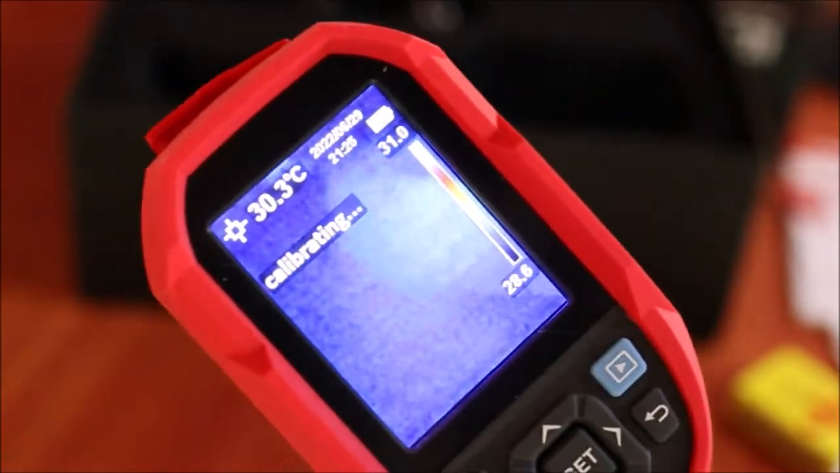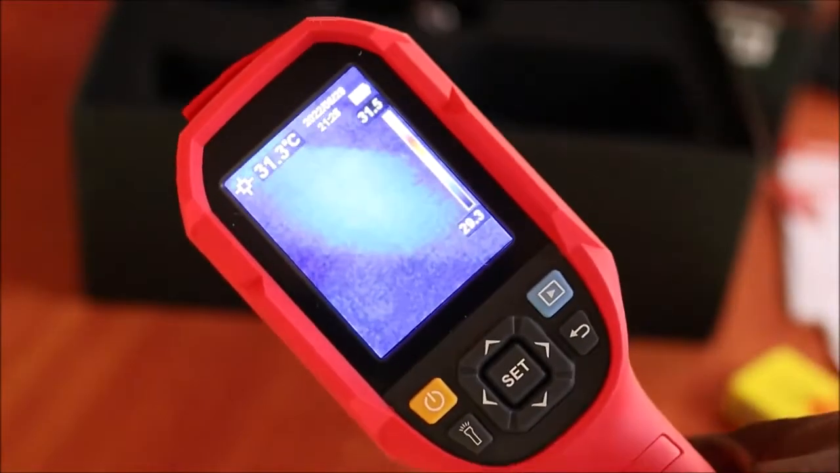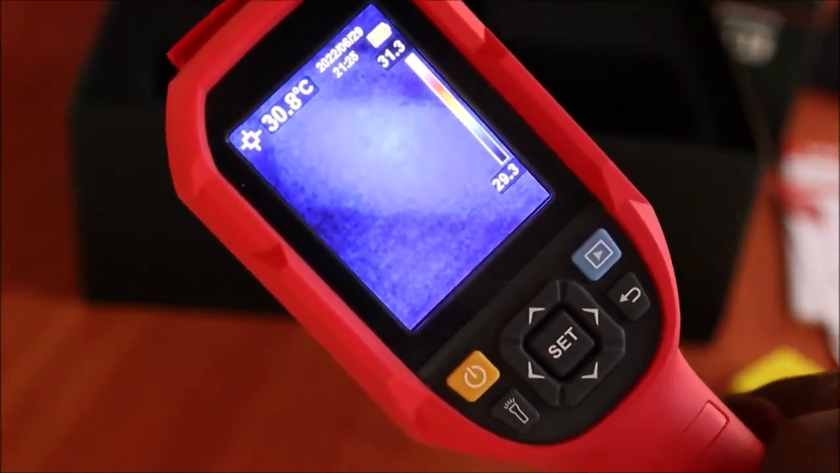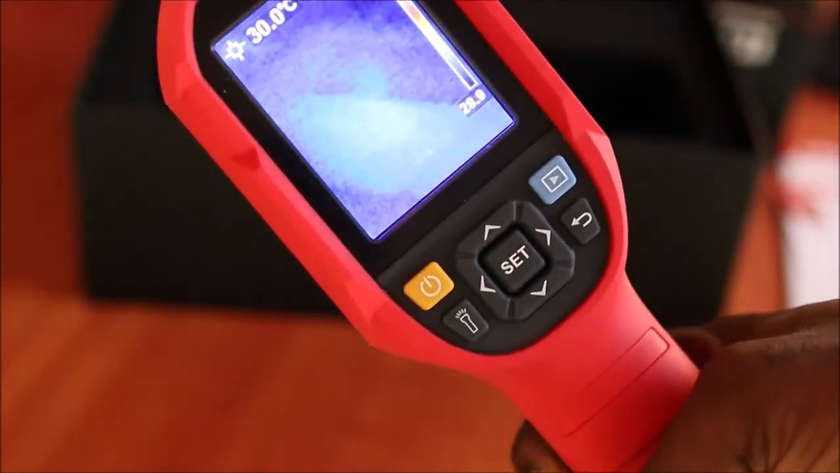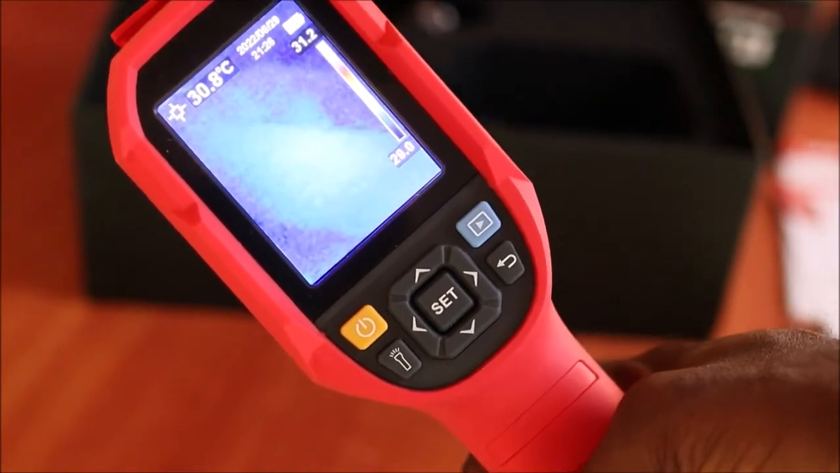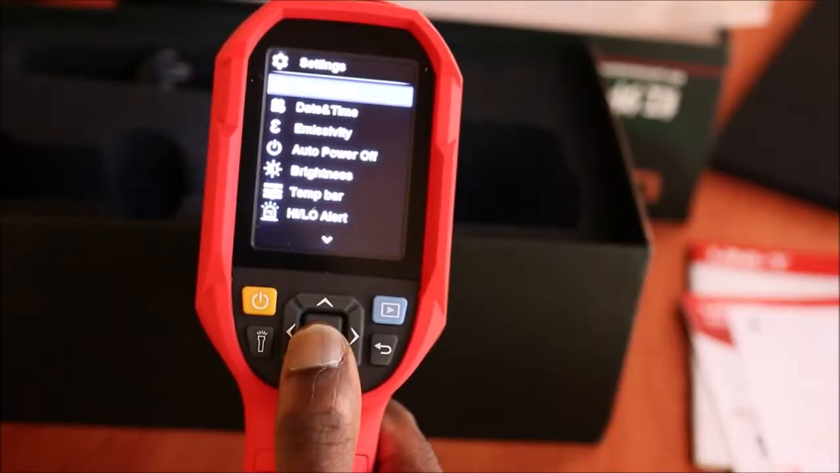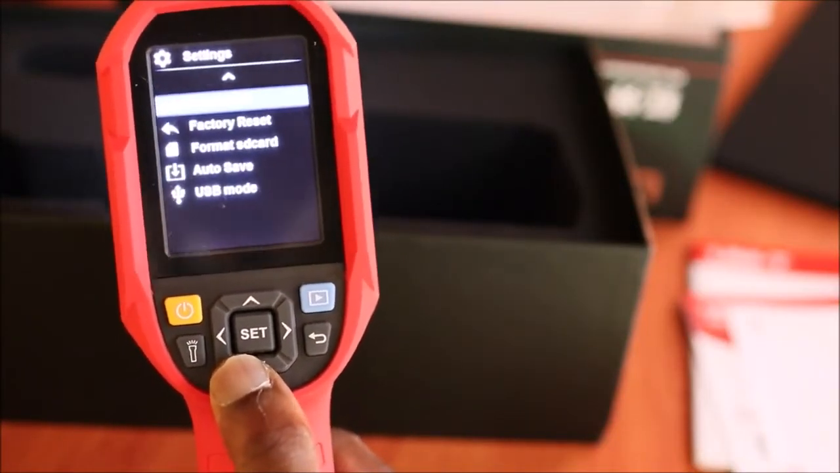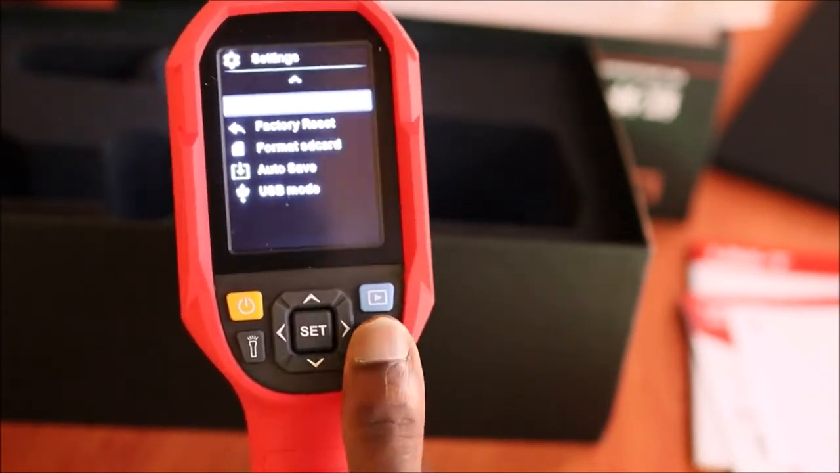If you are working on a laptop or a sound system, you're doing diagnostic tests, you're testing for short circuits, something is heating up, a thermal cam is your best bet to identify the heat spot. Going into the settings here, you can see all the different settings: temperature bar, brightness, format SD card, factory reset.